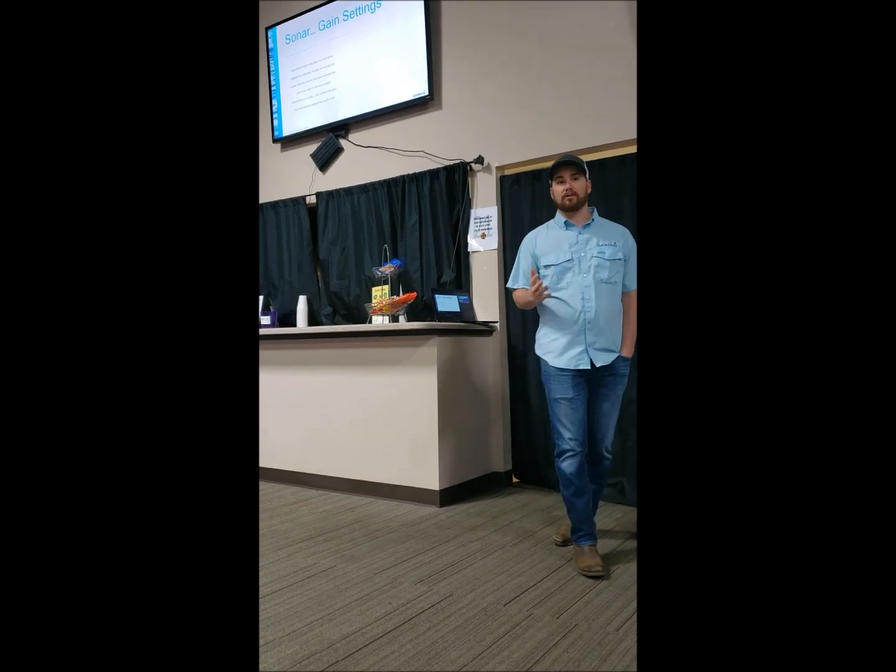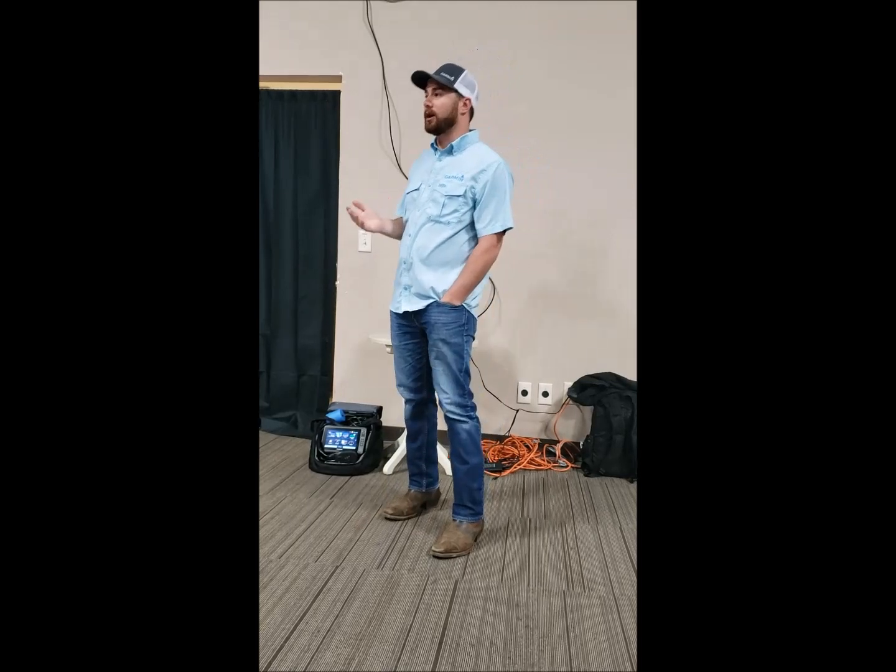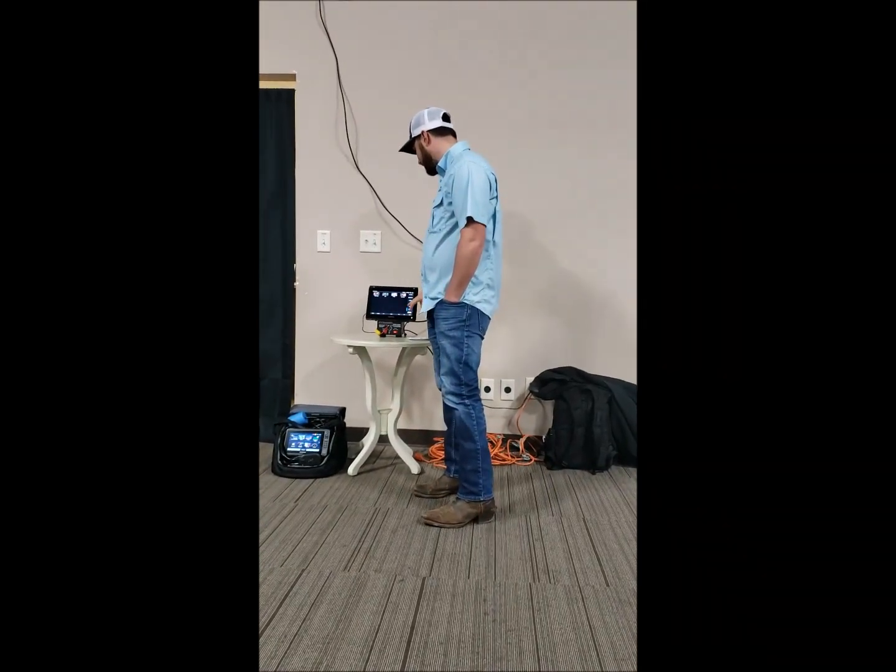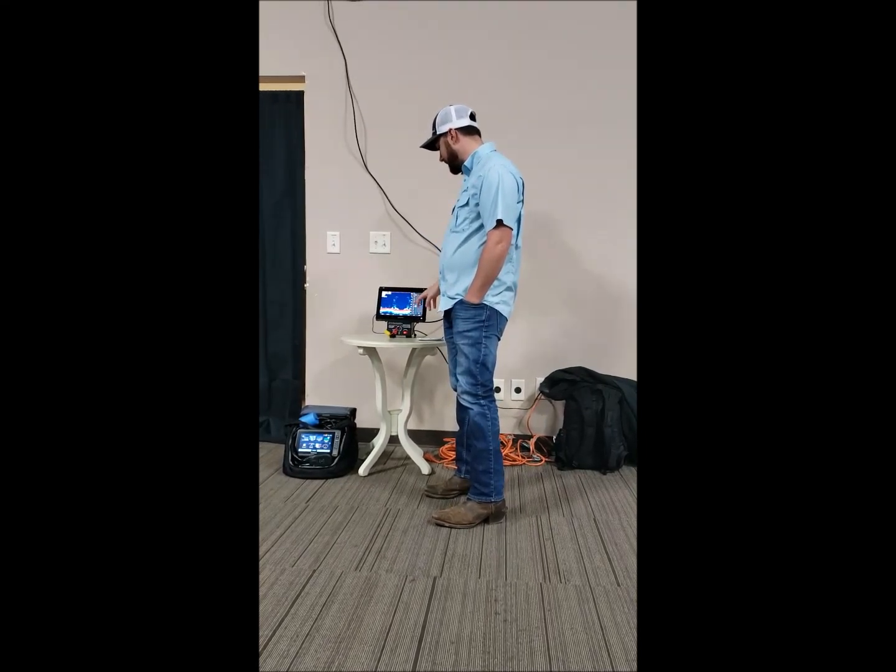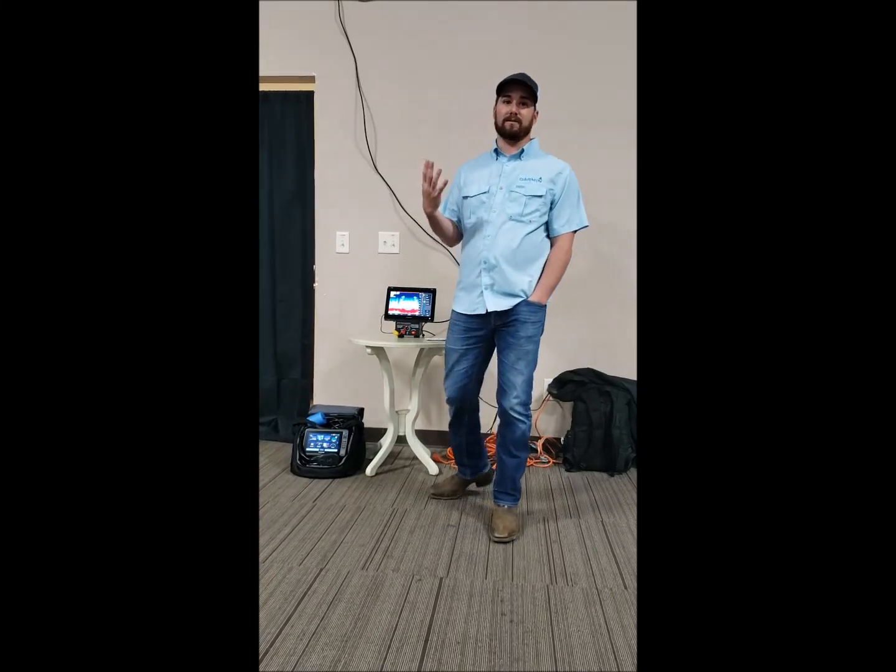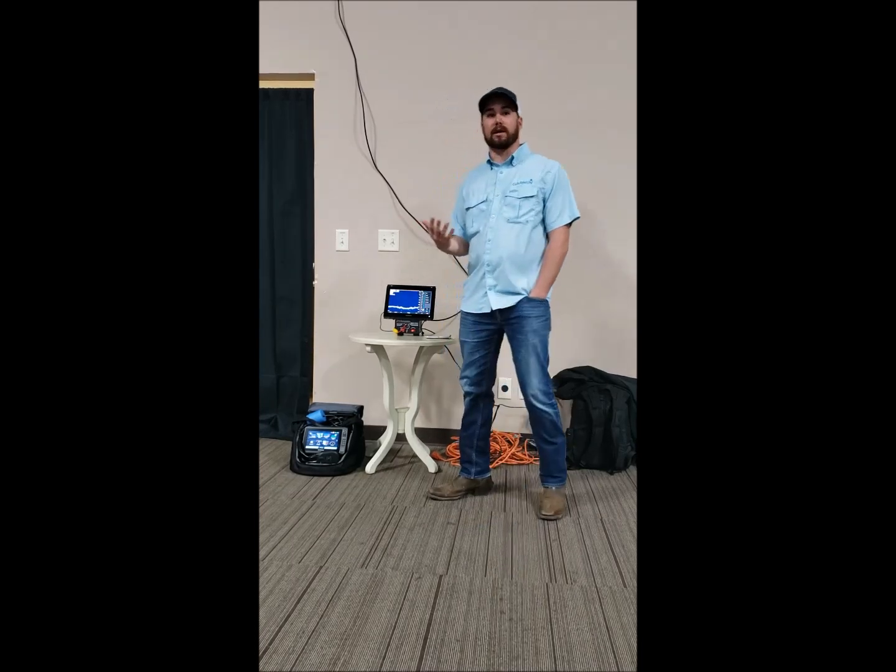So on the technical side of it, depending on what the water is like, you may have to go in and play with your gains. If we look over here and I go to sonar and I go to my traditional and I just go to menu and gain, right now it's on auto medium, but if I do too much, I'm getting all that noise back. And if I do too little, I filter out all those returns that I was getting.